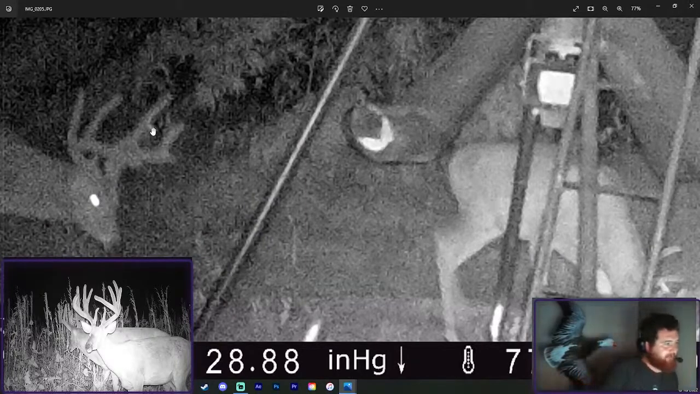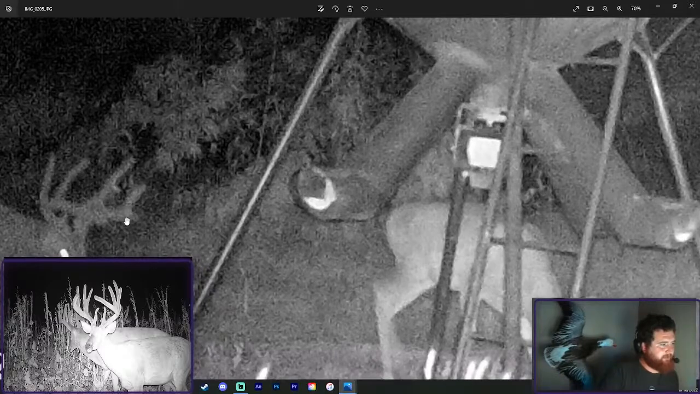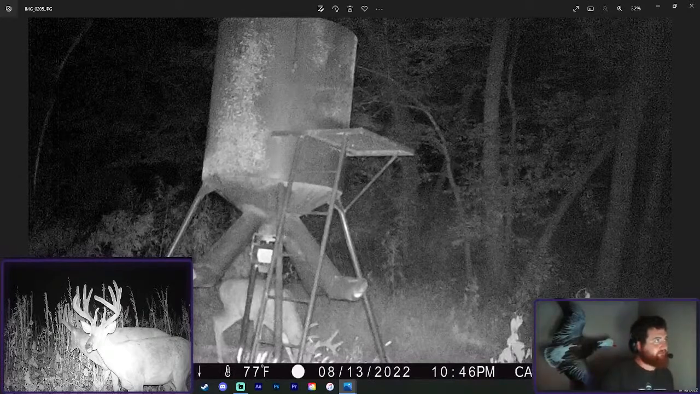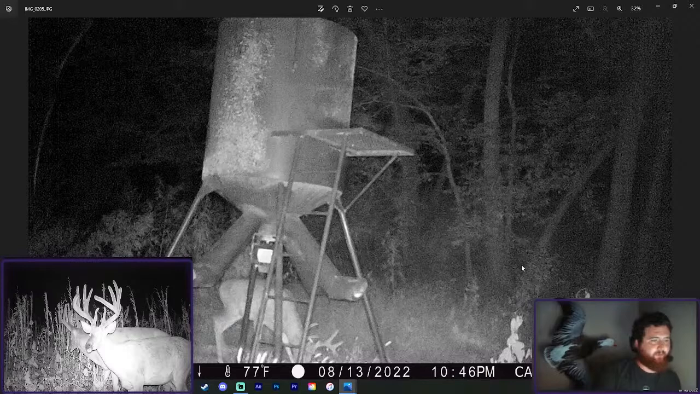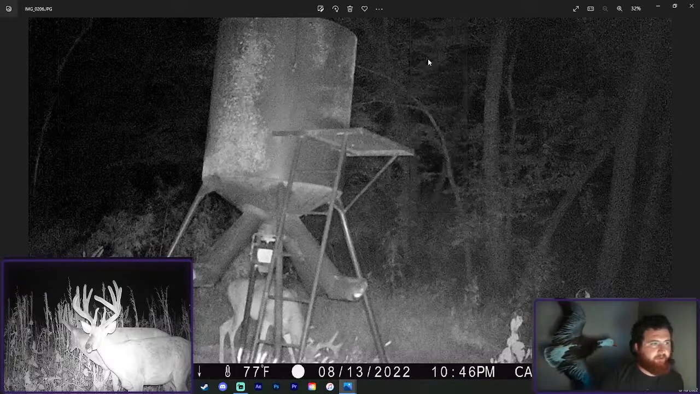He's missing an eye, but with that little kicker there and then in a 9-point frame, because he had this left side's a 9-point side or 4-point side with the kicker, and his other side's a mainframe 5-point side. He was another. Was he 6 last year too? Man, we have so many old deer. So he's actually 7 this year as well. We actually had 1 or 2 encounters with him last year, and never came into bow range.